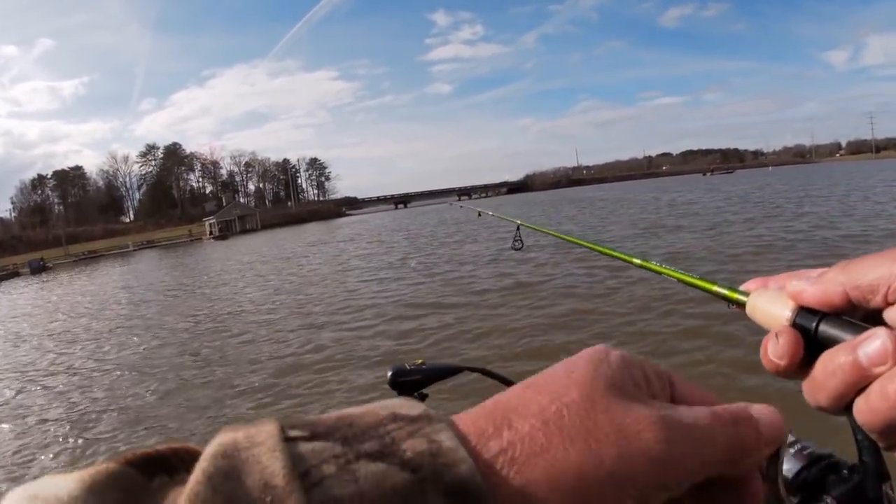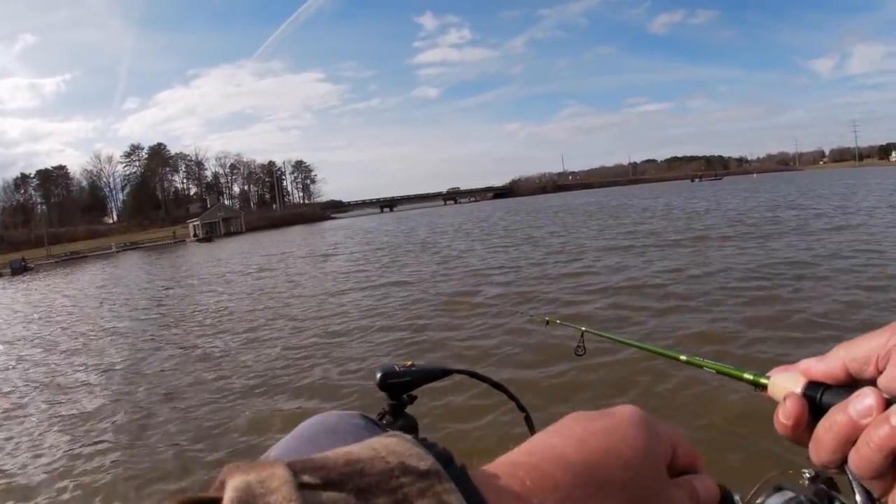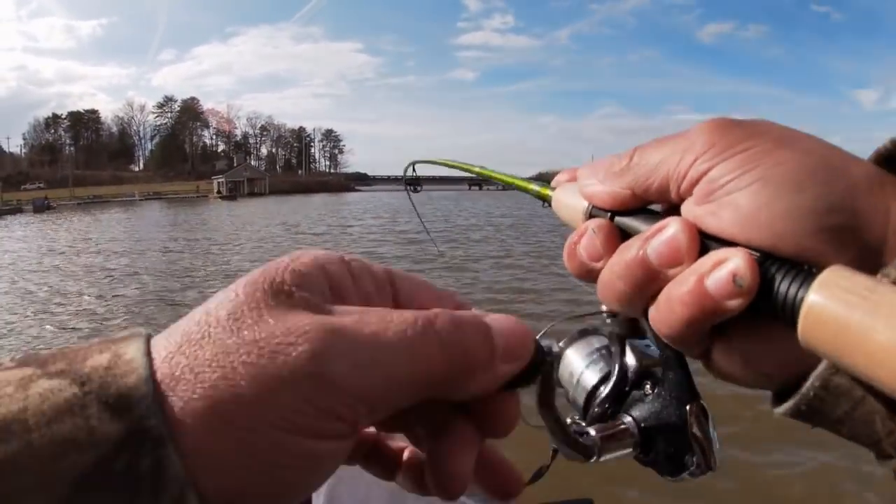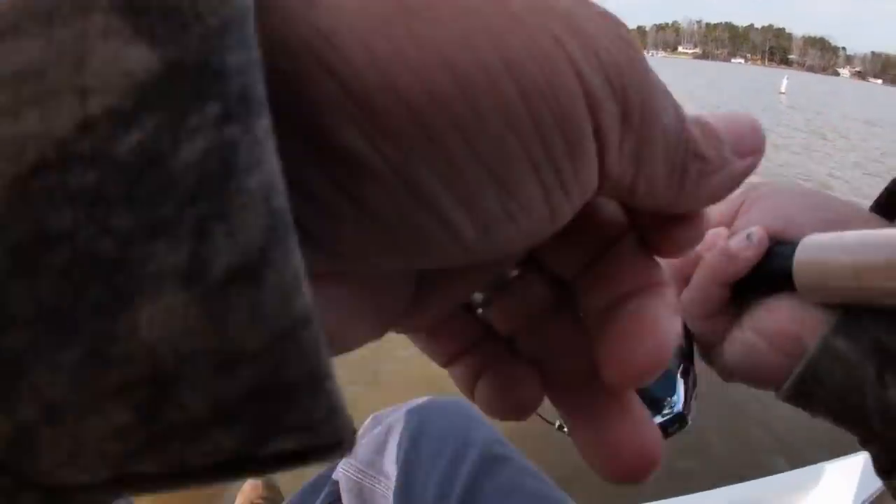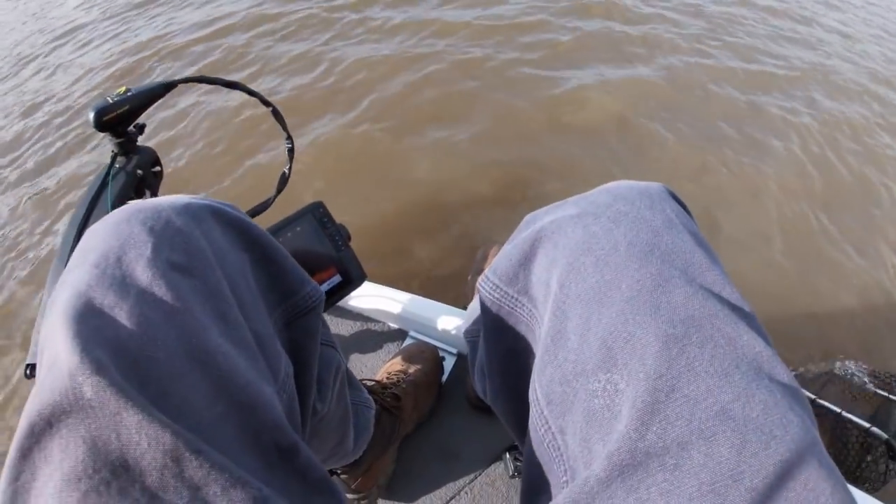We'll see if we can drop that lure right down in there. These fish are moving, y'all. Boom. They are definitely moving. That's another good crappie right there. That's a good crappie. Gotta dip him, y'all. That's a good one right there.